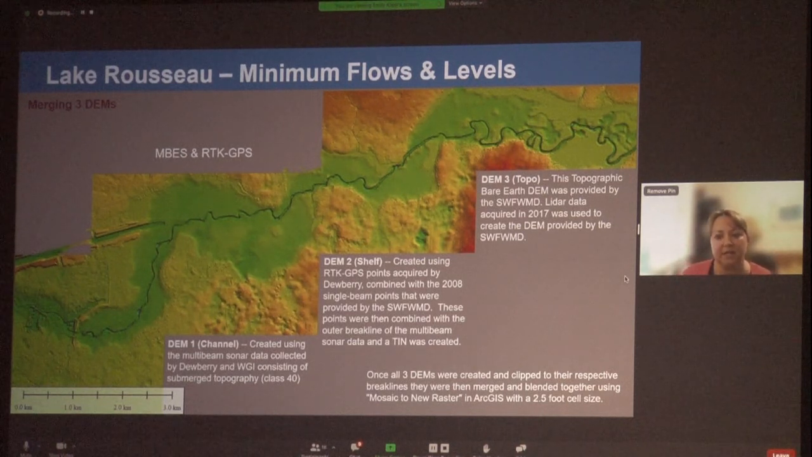One DEM was of the multi-beam sonar data in the river channel, and the second combined all the point data, so our newly acquired RTK GPS points with the single beam points from 2008, and the third DEM consisted of a topographic DEM that was provided to us that had previously been created from 2017 data. And then these 3 DEMs were merged and smoothed into a continuous surface for modeling.